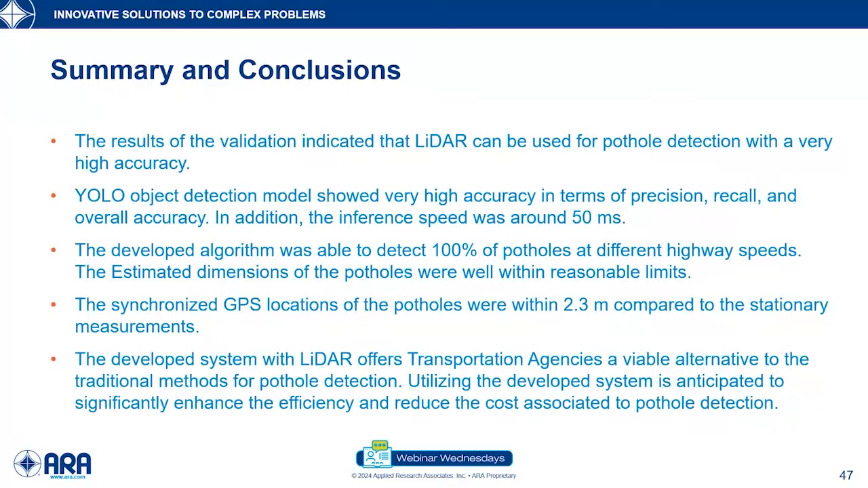And in summary, from this result, we can conclude that LiDAR offers transportation agencies a viable alternative to the traditional automated methods. And it is safe enough to say that utilizing the system with LiDAR can actually enhance pothole detection practices by increasing the efficiency and reducing the cost for the transportation agencies.